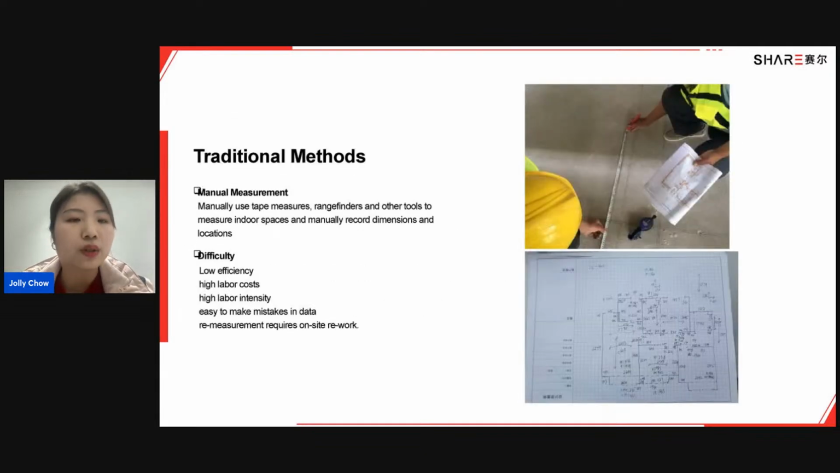Traditional methods, including tape measures, rangefinders, and manual records, are of low efficiency. They are time-consuming and labor-intensive, which requires high labor costs. At the same time, they are very easy to make mistakes and have missing data. When that happens, on-site rework is required, as well as remeasurement jobs. So that is really annoying. Then S10 provides another solution.